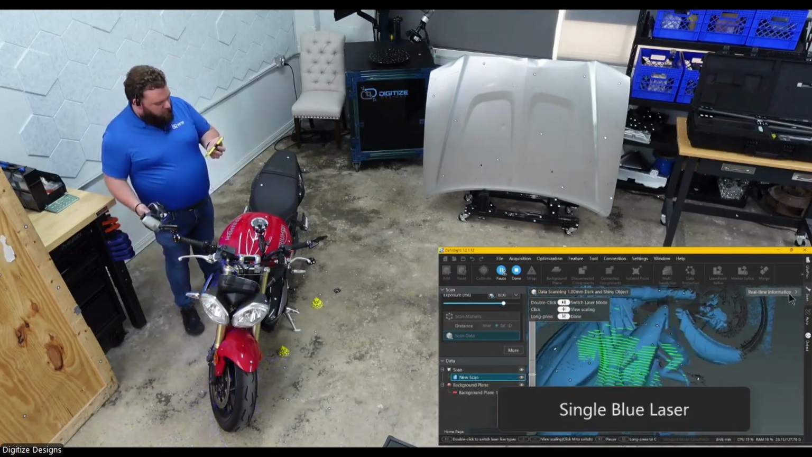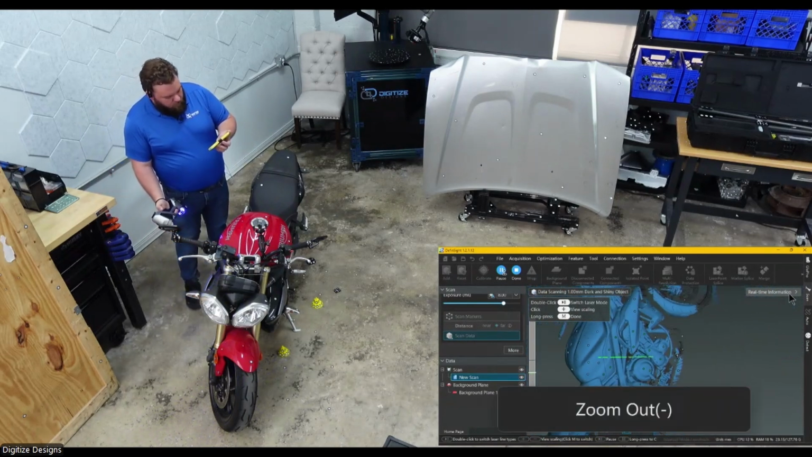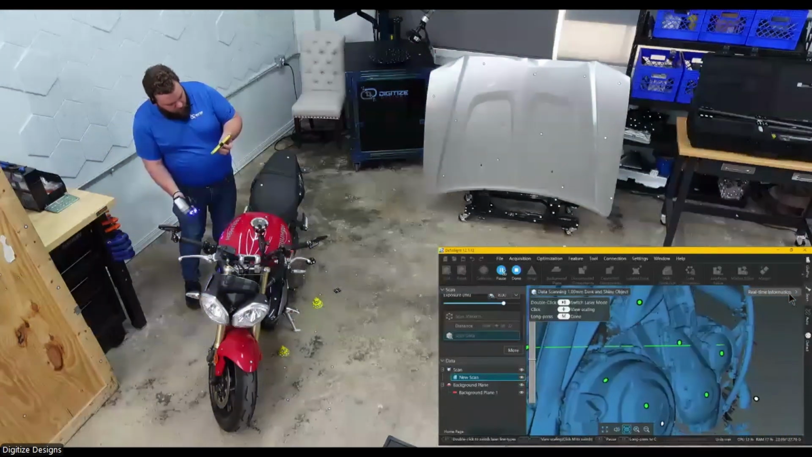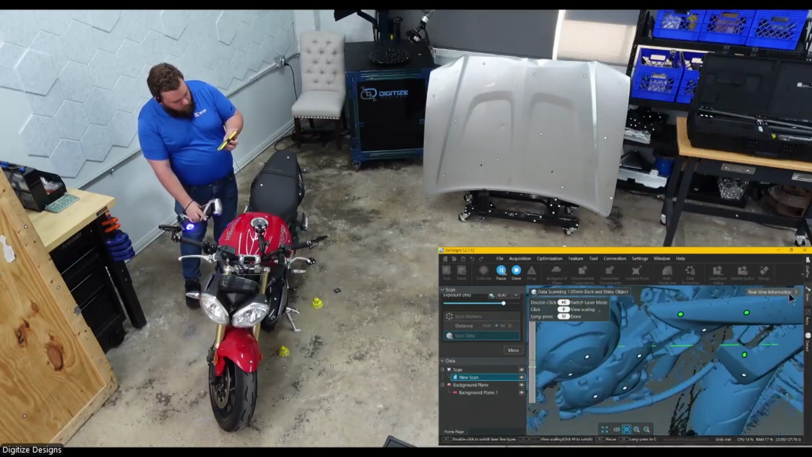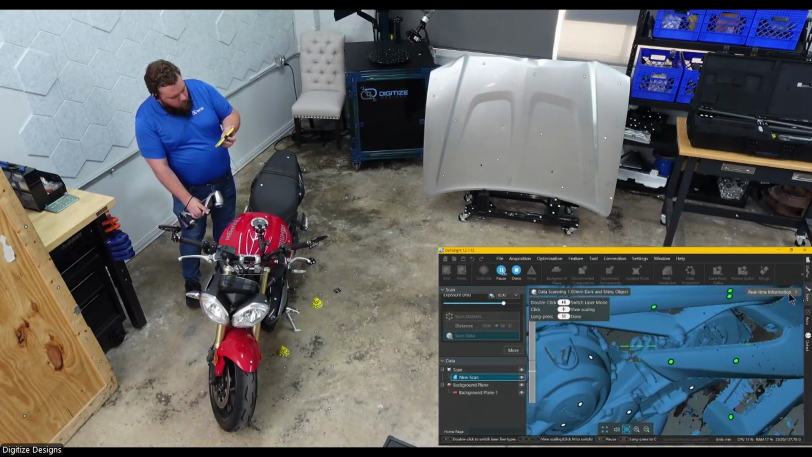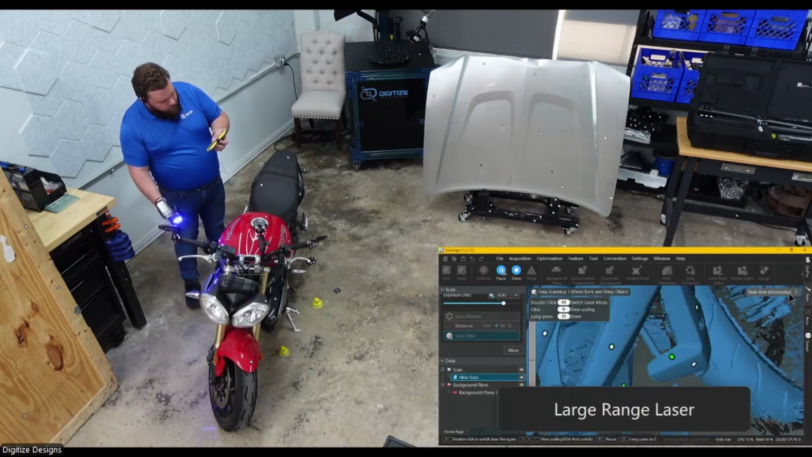And then lastly, we've got the single laser. This is going to be best for getting into nooks and crannies and deep crevices. If I want to make sure I get as deeply as possible in one of these areas, say that little part of this engine is super important to me, that's where I can do that. Focus on something in particular.